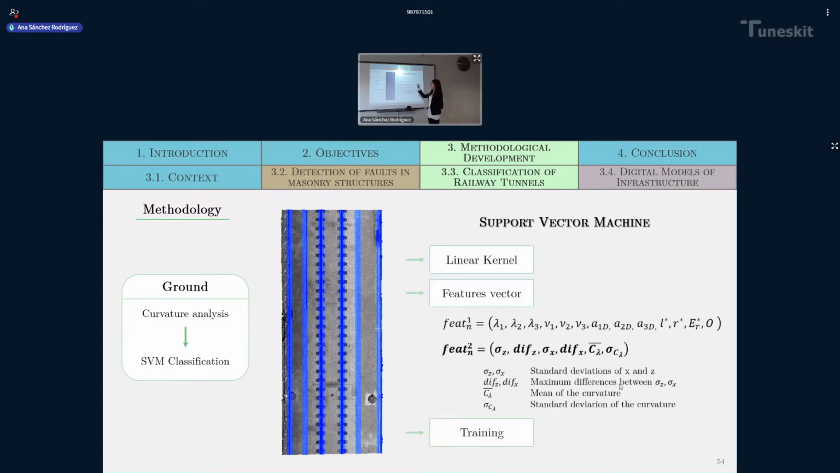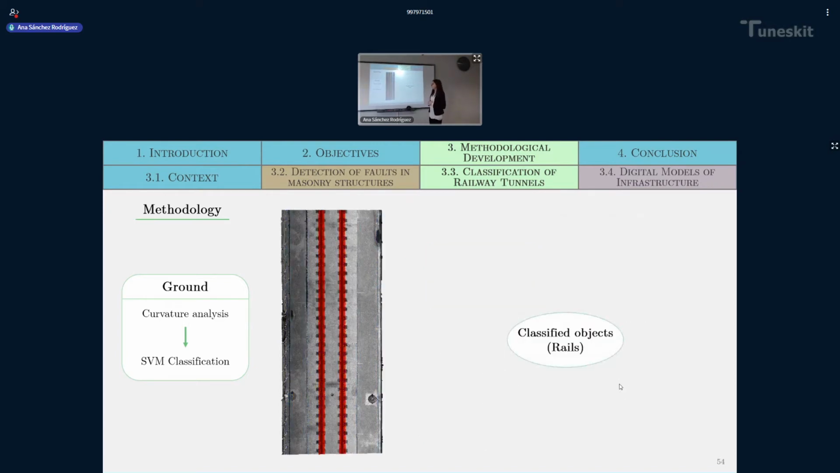In this case, I've applied a linear kernel, and I've tried two different feature vectors, the first one from the state of the art, and the second created by the authors, which was the one proven to give better results in the classification. And after the training, we obtained the trained model, and using that model, we are able to classify correctly the real rails of the point cloud.